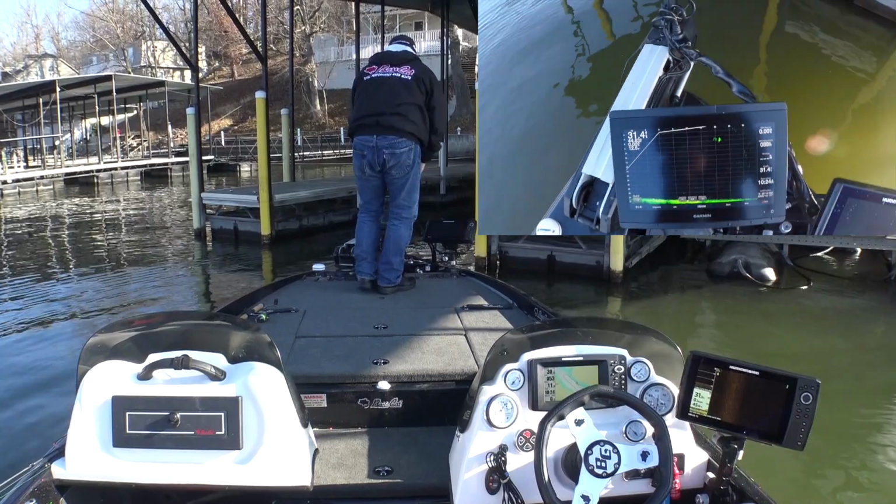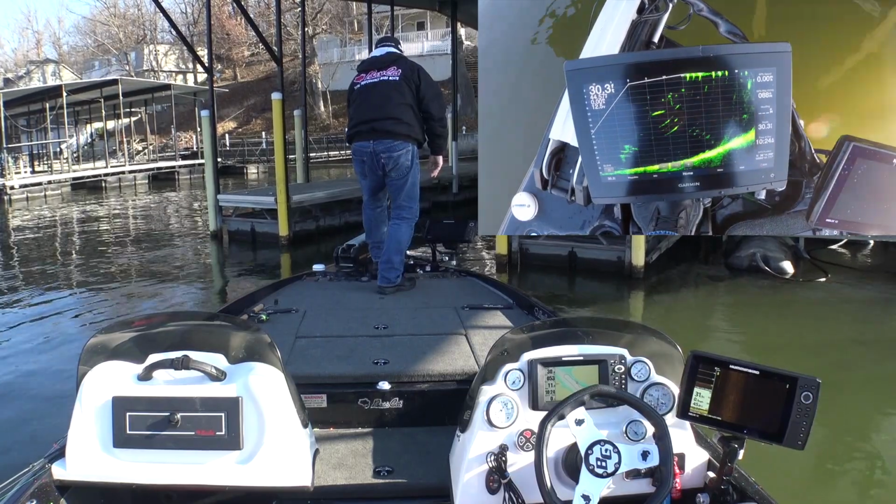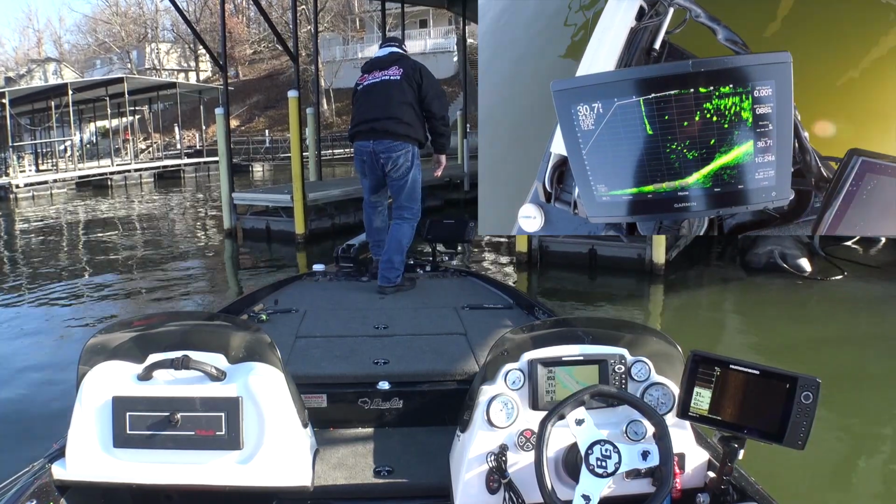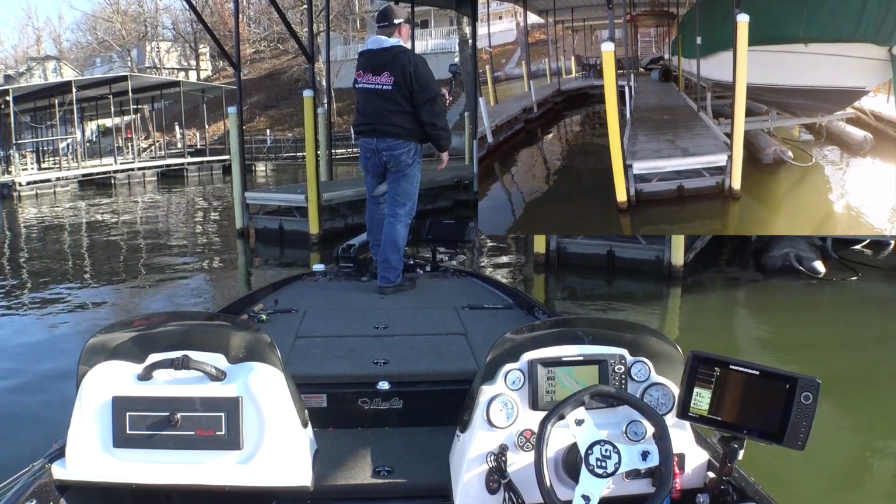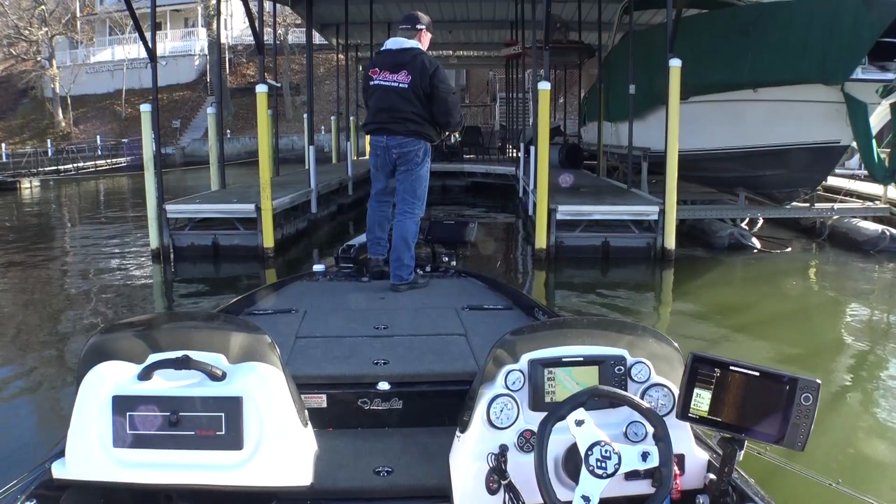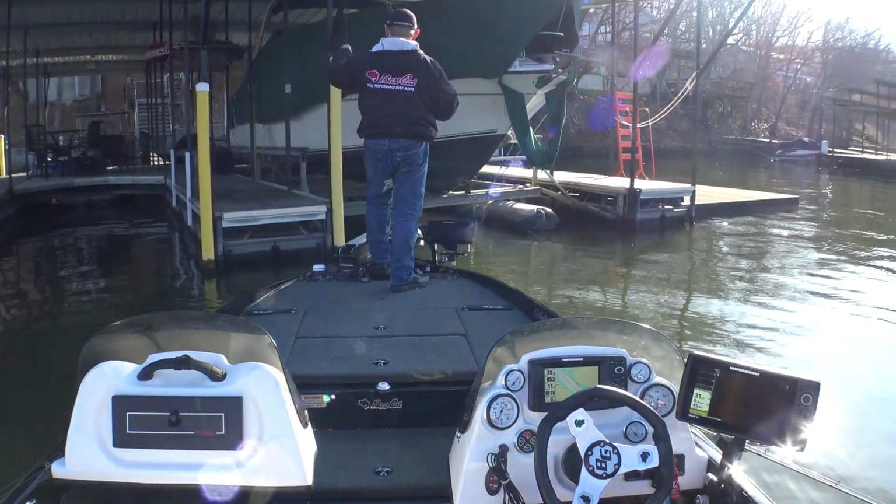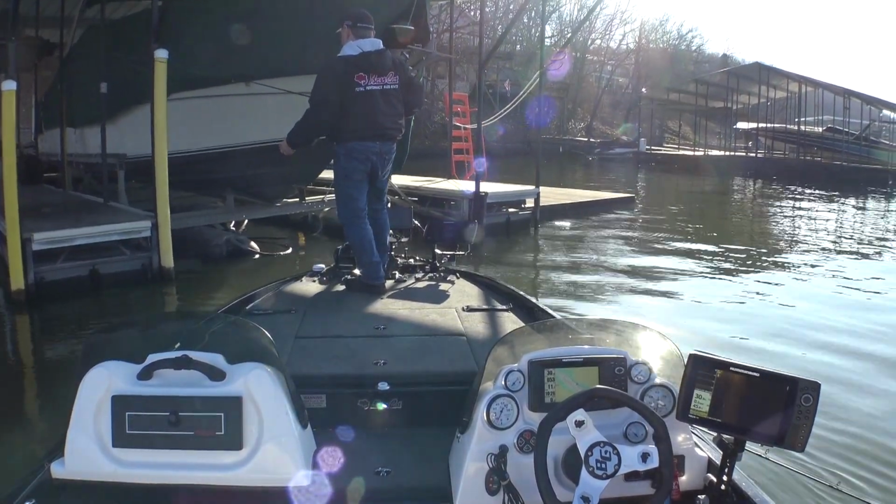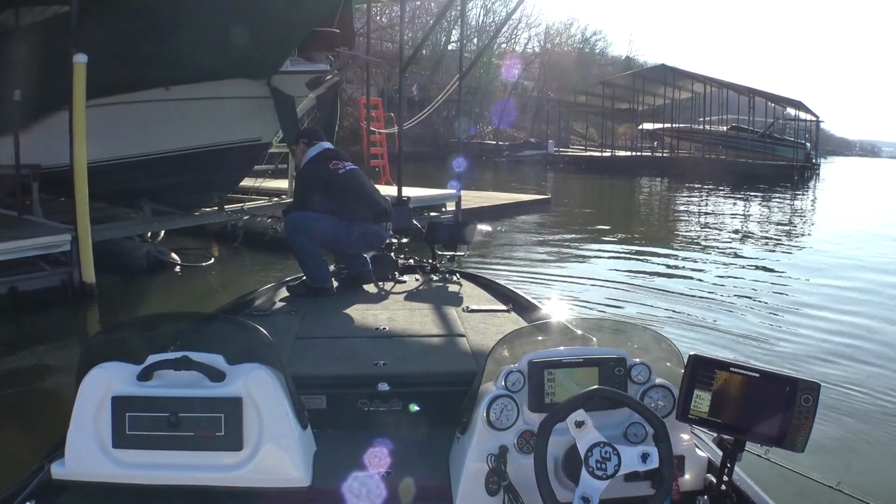Got to scan around here. Turn the transducer back under the dock. Right there. See those fish? Trolling motor pointing right under there. Man, that looks good right over here if we can get to them. Let's see if they want this little 2-inch muddy water blue milk. One of my favorites.